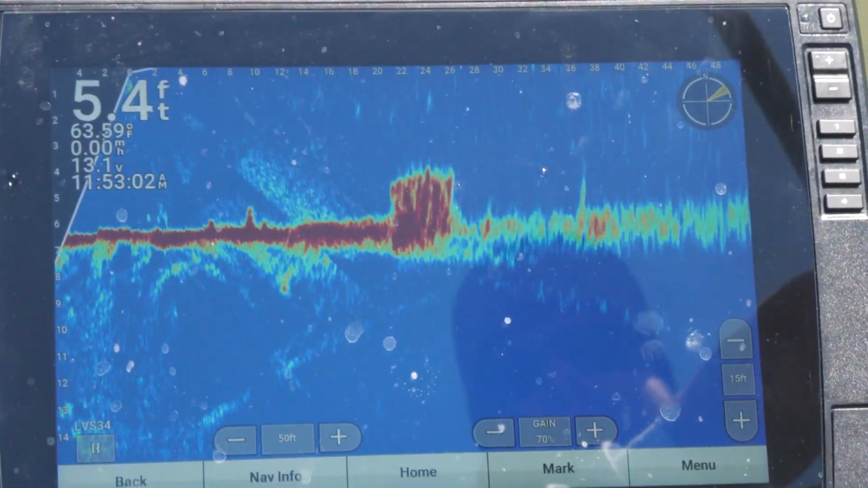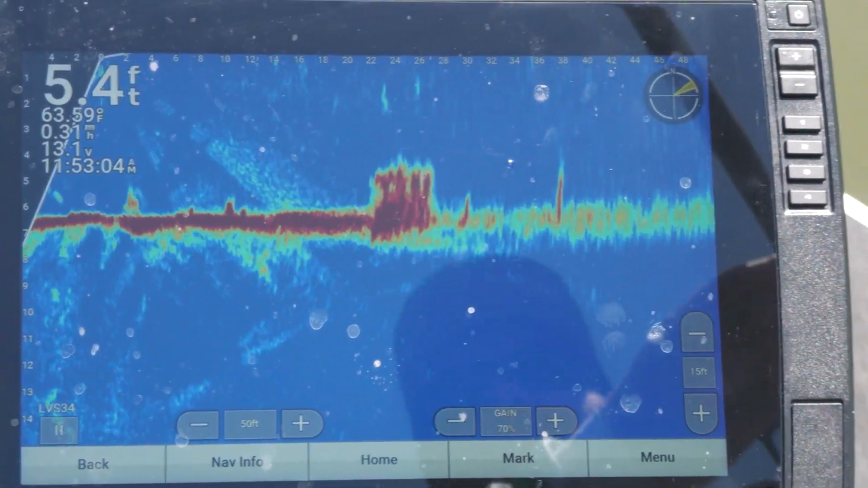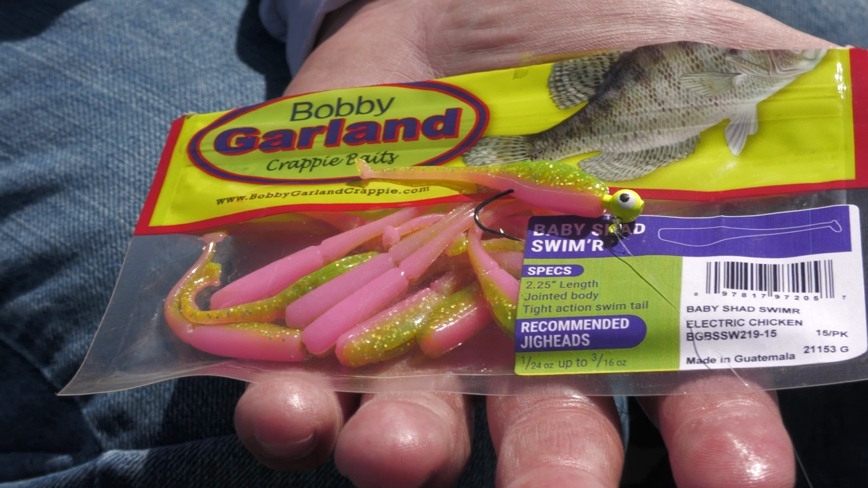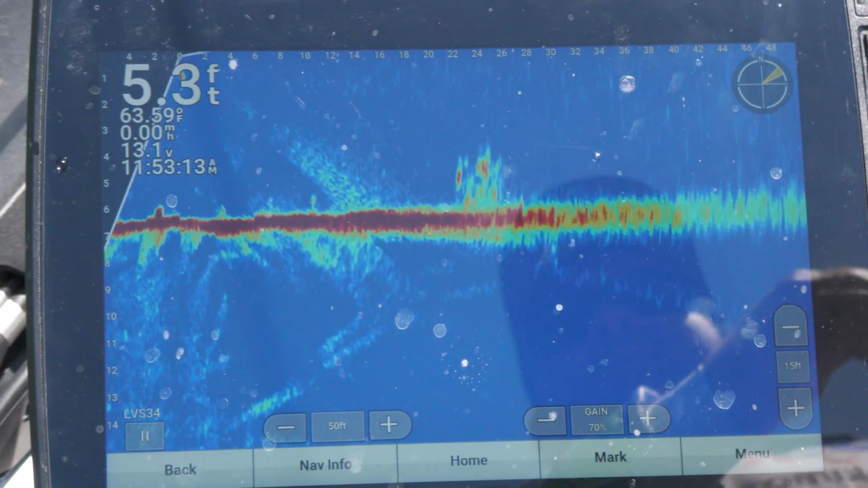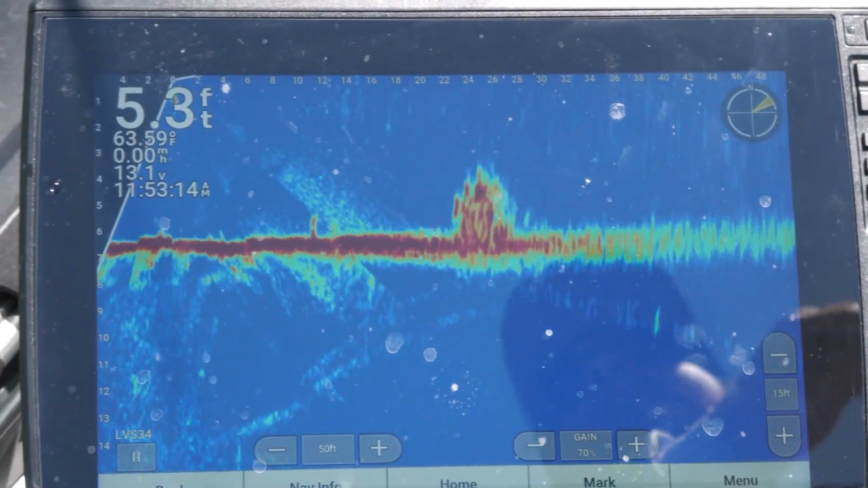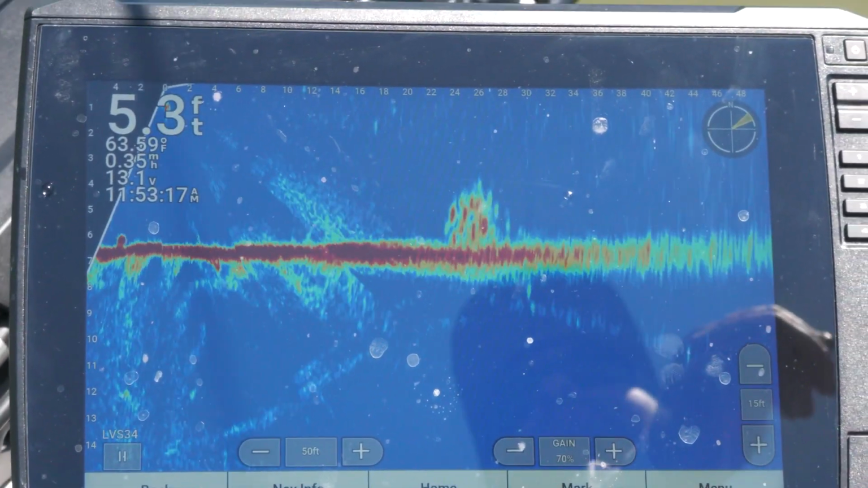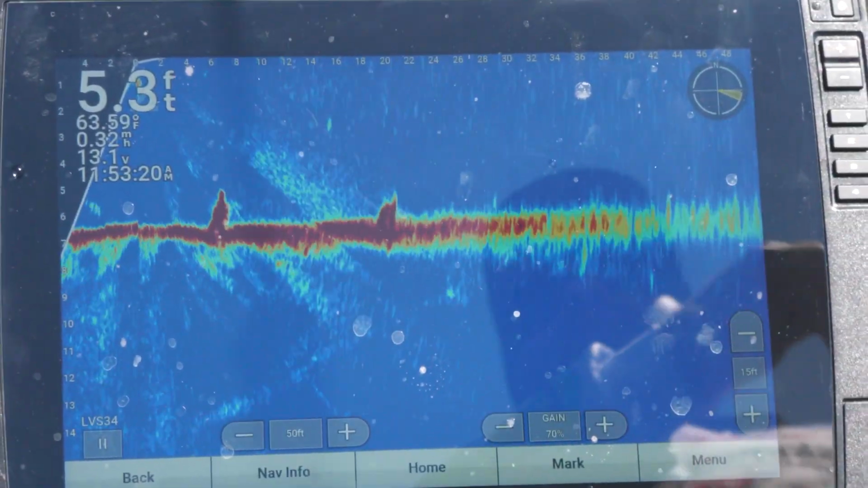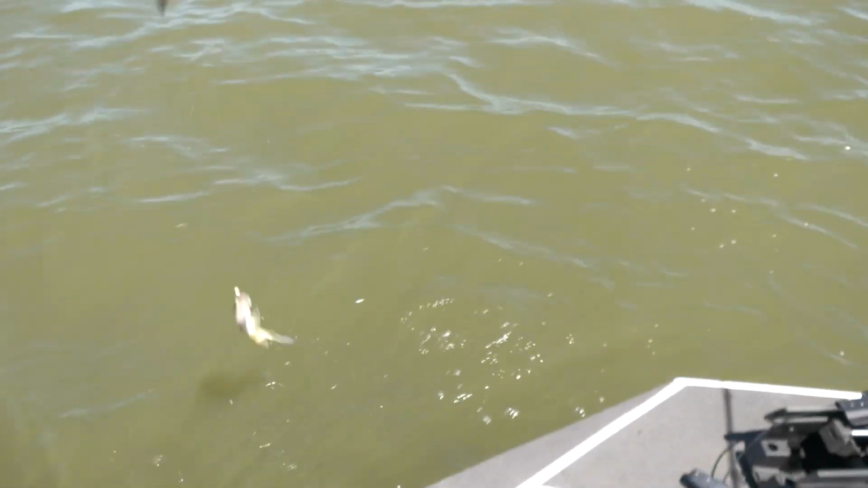So we'll find these brush piles, and I've got a slip bobber rigged up real short with a Bobby Garland plastic on it, paired with a Thill float. And I'll just drop right on. We'll get 20, 30 feet away from these brush piles and drop on them. But with the Livescope, we can see, oh, Billy's hooked up there. We can see these fish and kind of pick them off as we go. So it's sniping, but with a slip bobber.